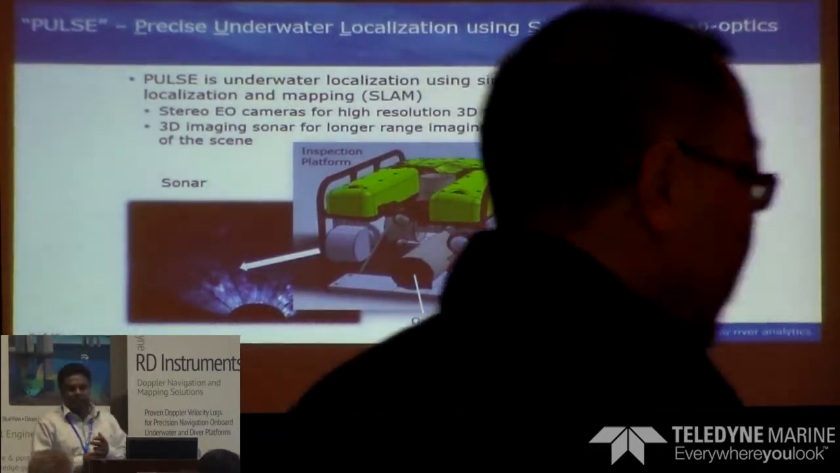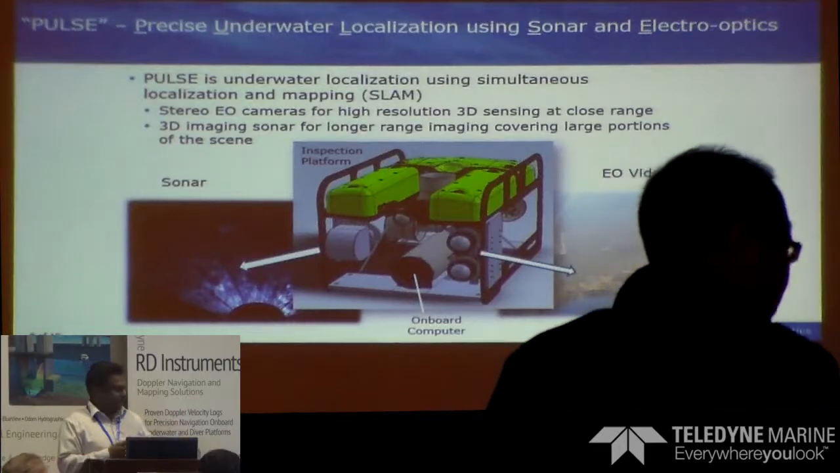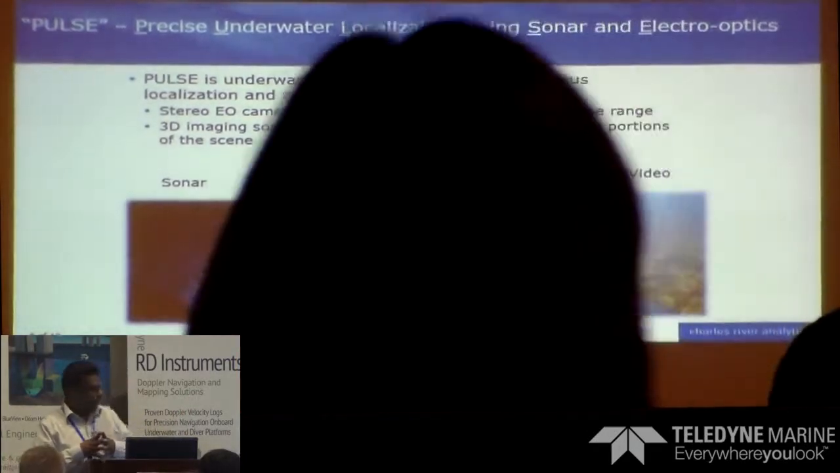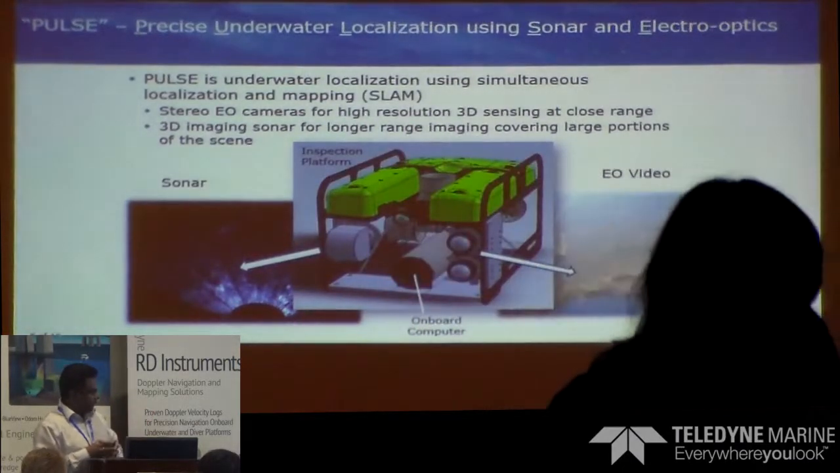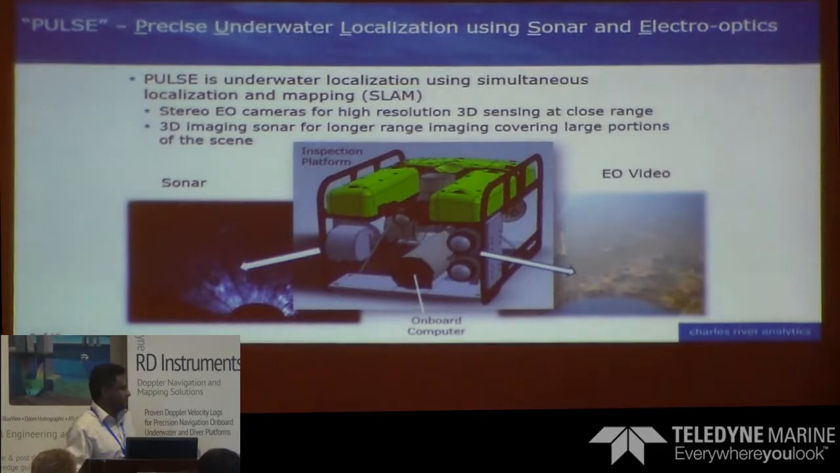So this is a TRL 6, and we are looking for collaborators. This is a SBIR Phase 2 project, and we have demonstrated it at the Rhode Island facility that we have, and we are actually looking for ship hulls to go inspect and then to demonstrate the system.